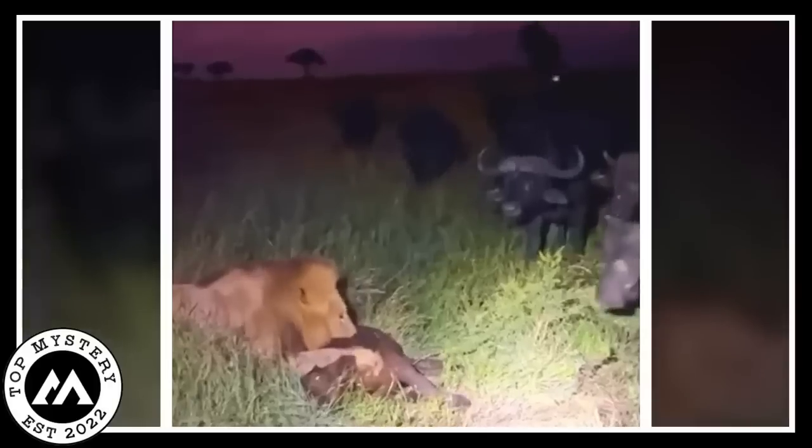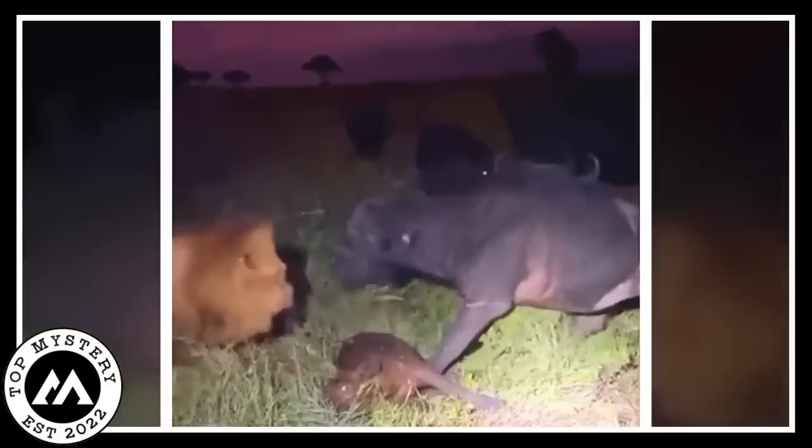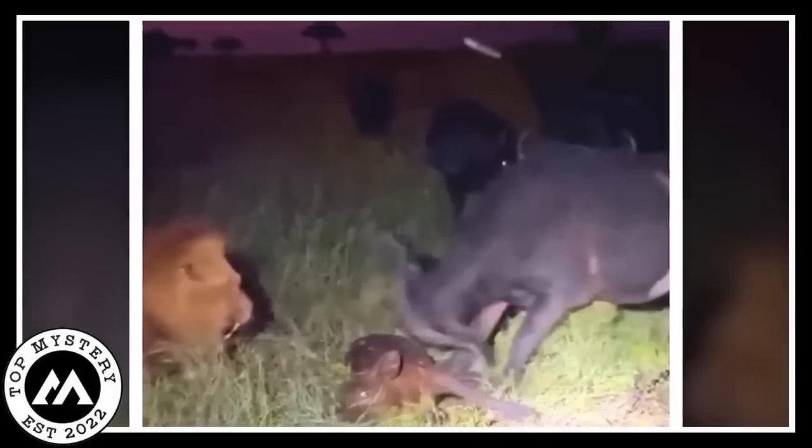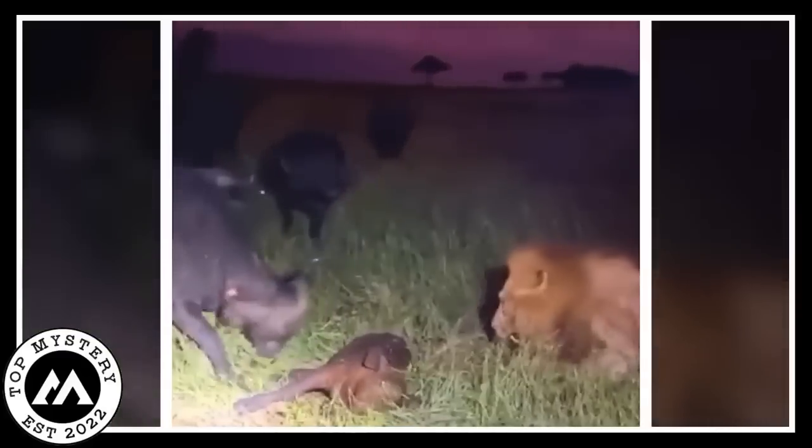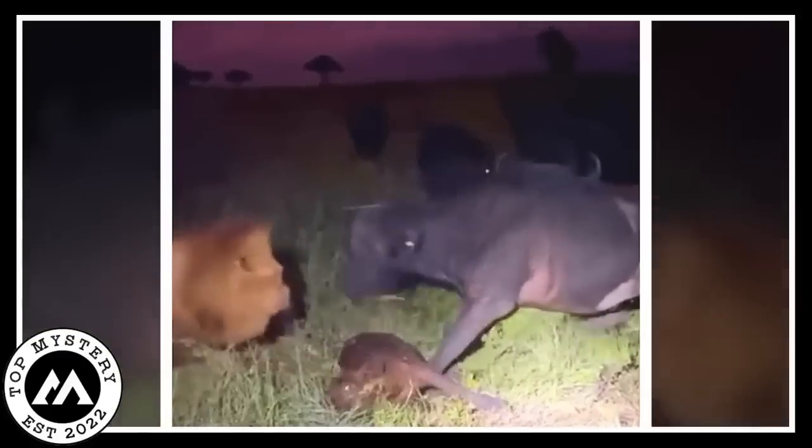Deep in the wild, a camera quietly watched a life and death scene unfold. The lens caught a moment that was both sad and amazing. A mama buffalo had to make a super tough choice. An empty lion was coming closer, staring at the little buffalo cub. The mom buffalo did something brave. She threw her baby to safety with a strong shake of her head.